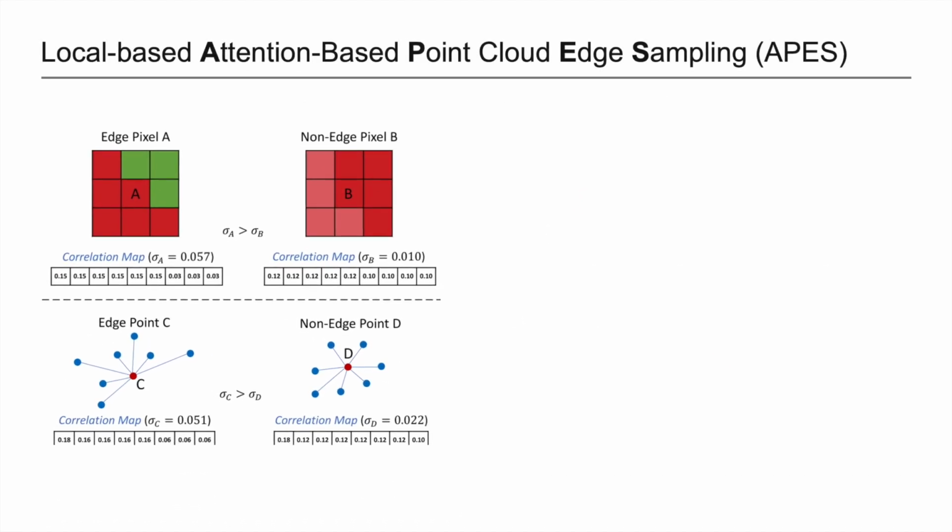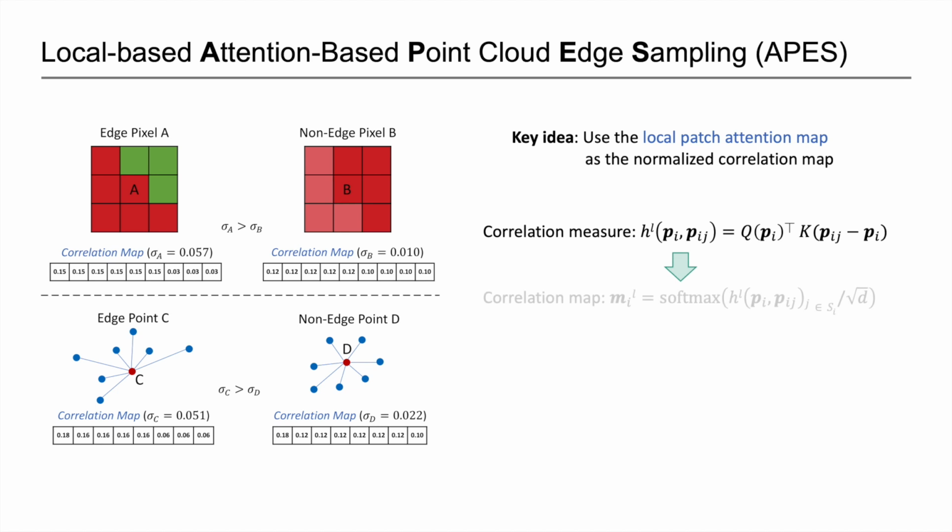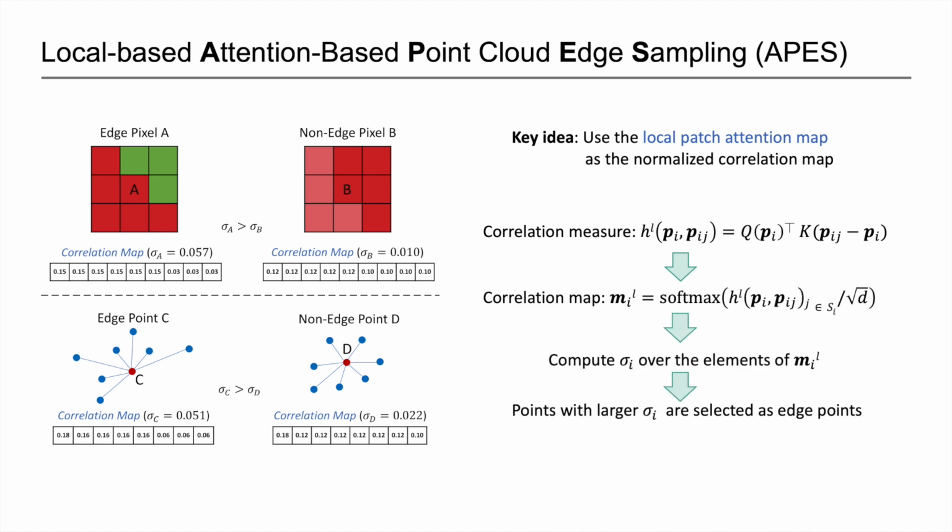Now we transfer the above idea to point clouds and propose our attention-based point cloud edge sampling method. We term it APES. The attention mechanism is an ideal option to serve as the measure of correlation between point features. For local-based APES, we use the local patch attention map as the normalized correlation map directly. To be specific, here we use the latent features of the center point as the query input, and the feature difference between the neighbor point and the center point as the key input. After normalized correlation maps are obtained for each point, again, the standard deviation is computed for each of them. Then the edge points are sampled by selecting the points with larger standard deviations.